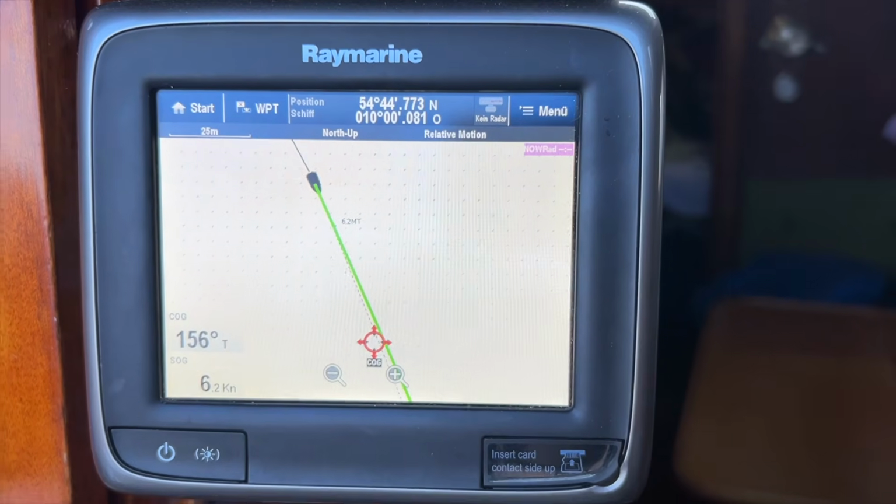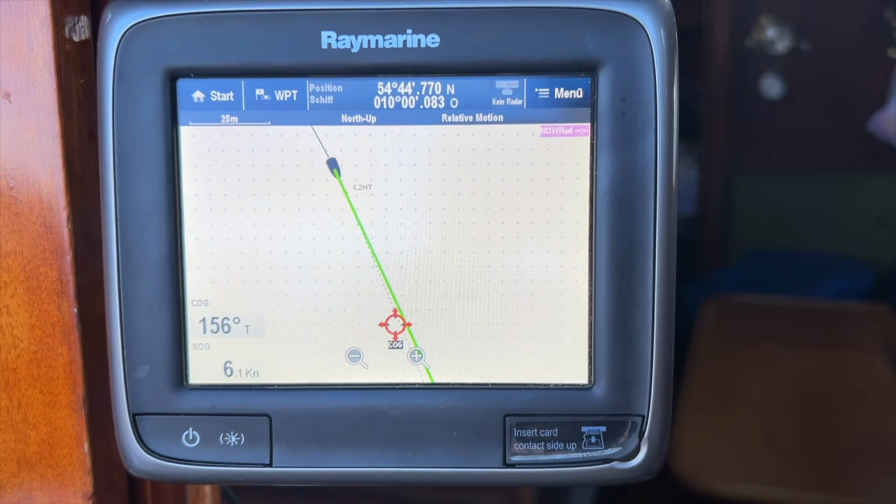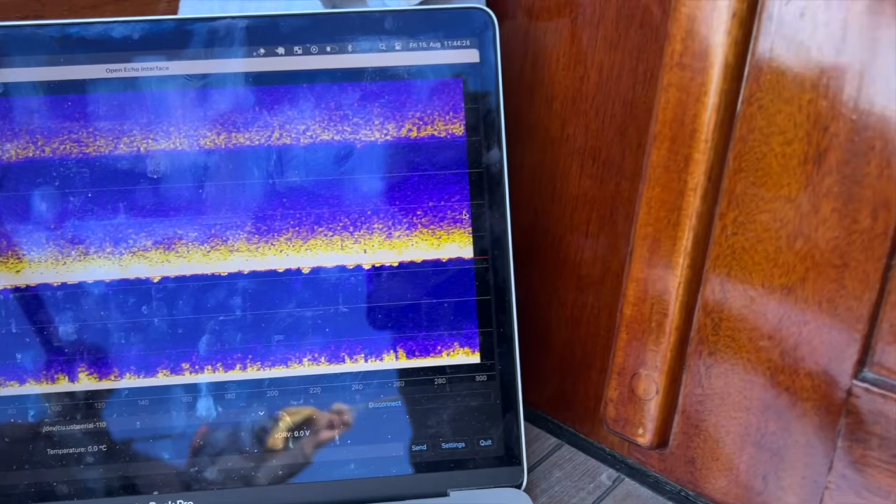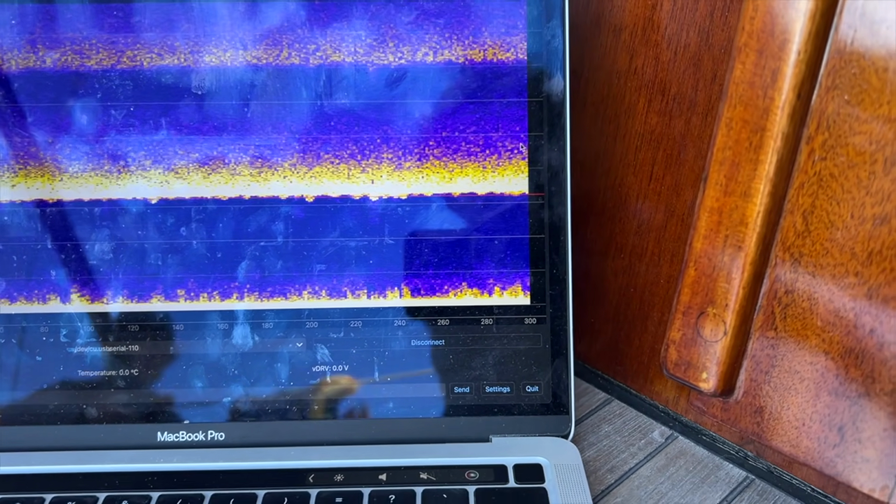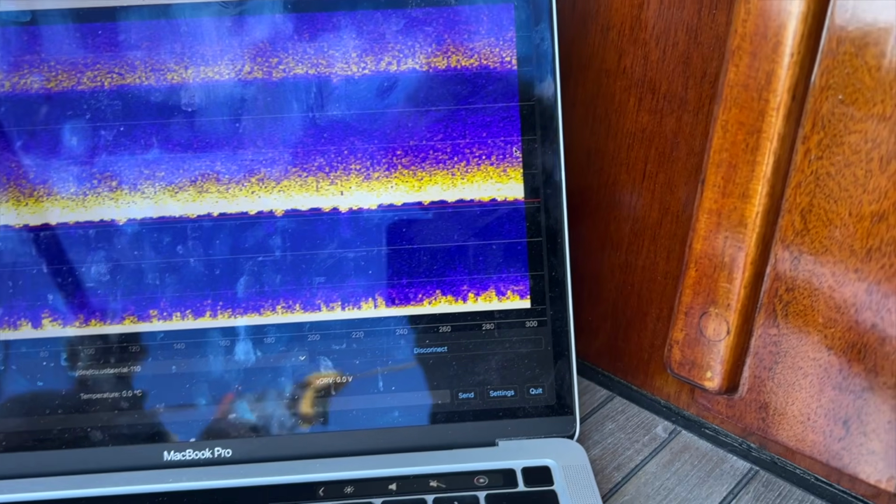Da kommt er. Und? 3, 2, 1 und? Wo ist er? Was? Wo ist er? Wer ist er denn?